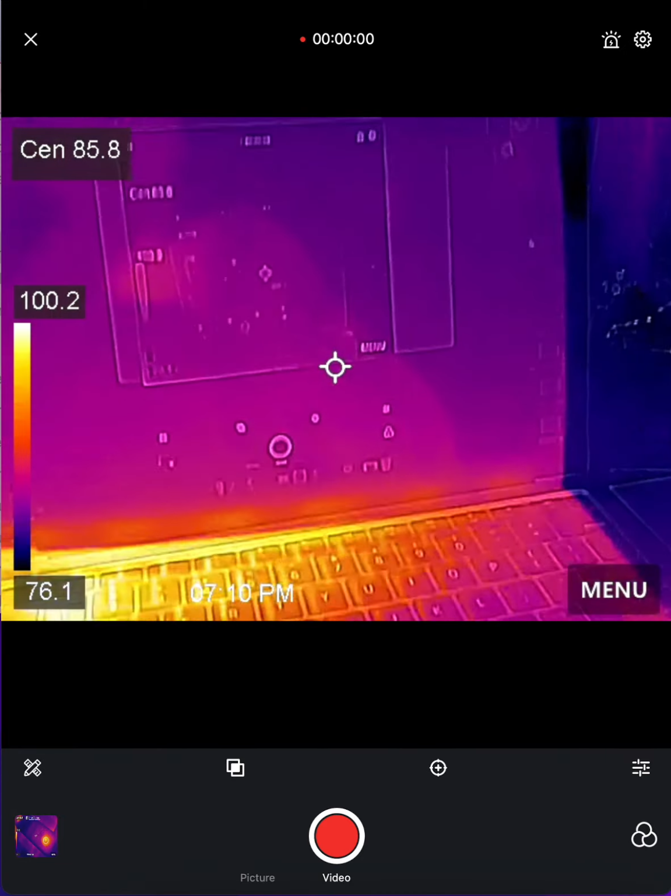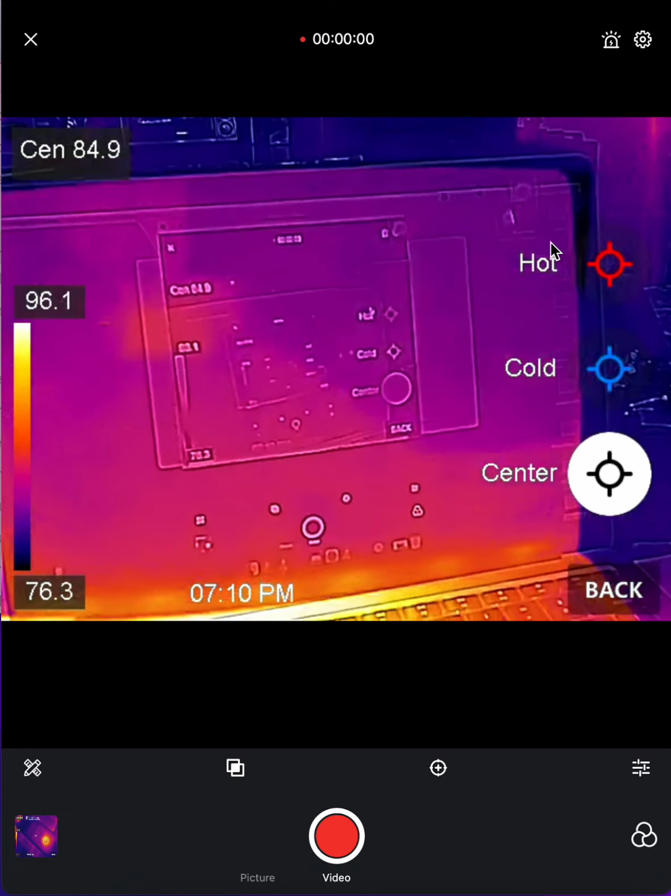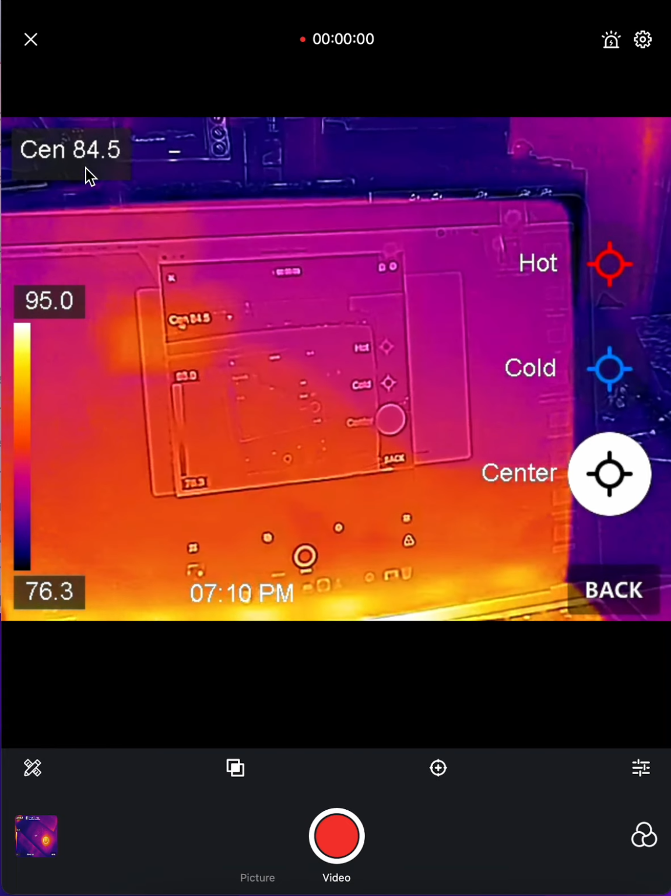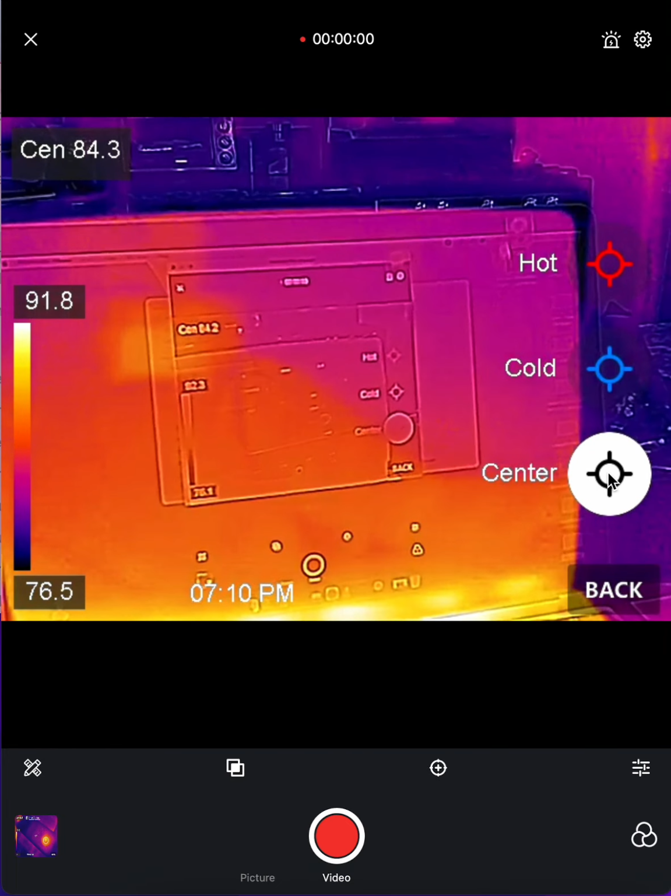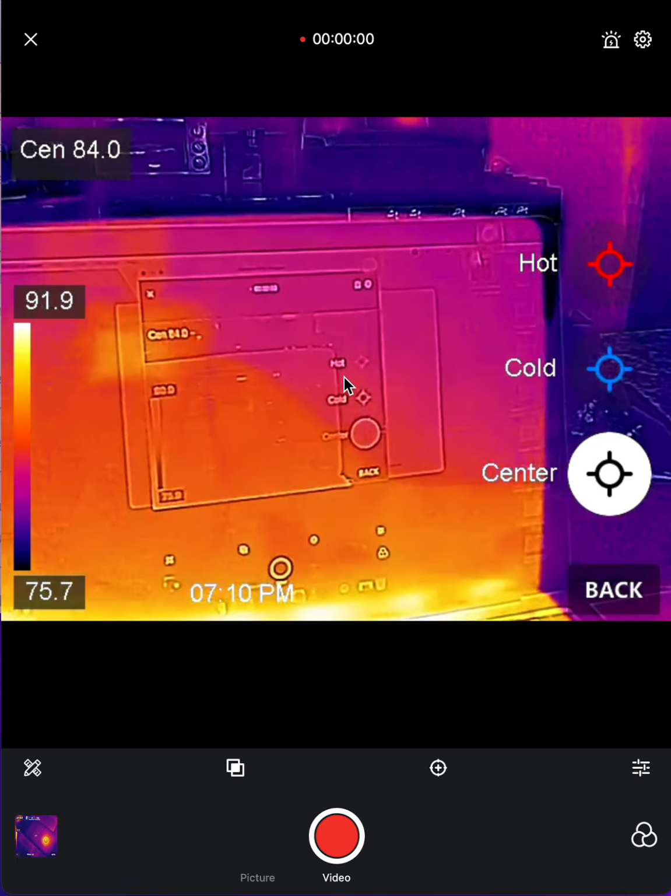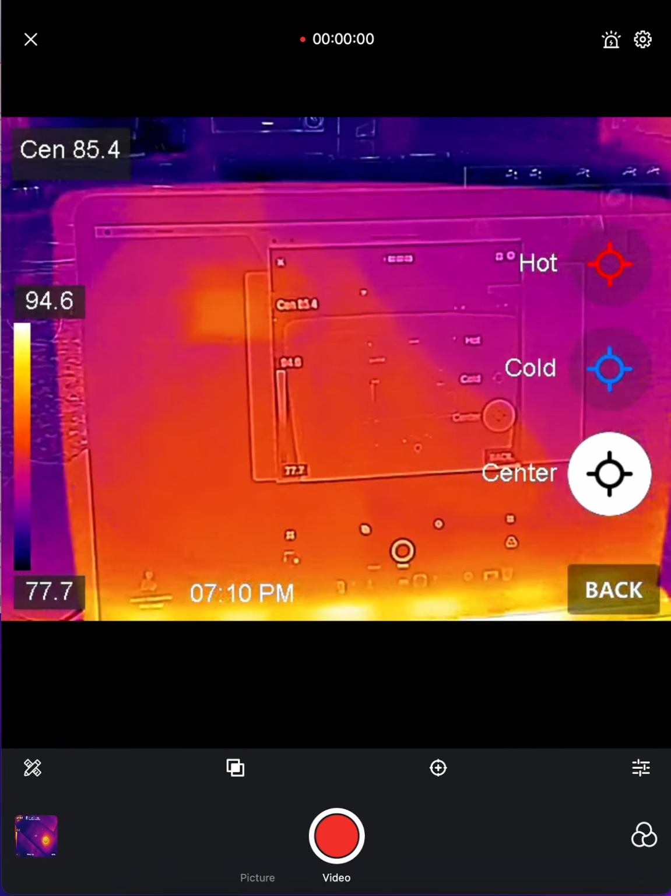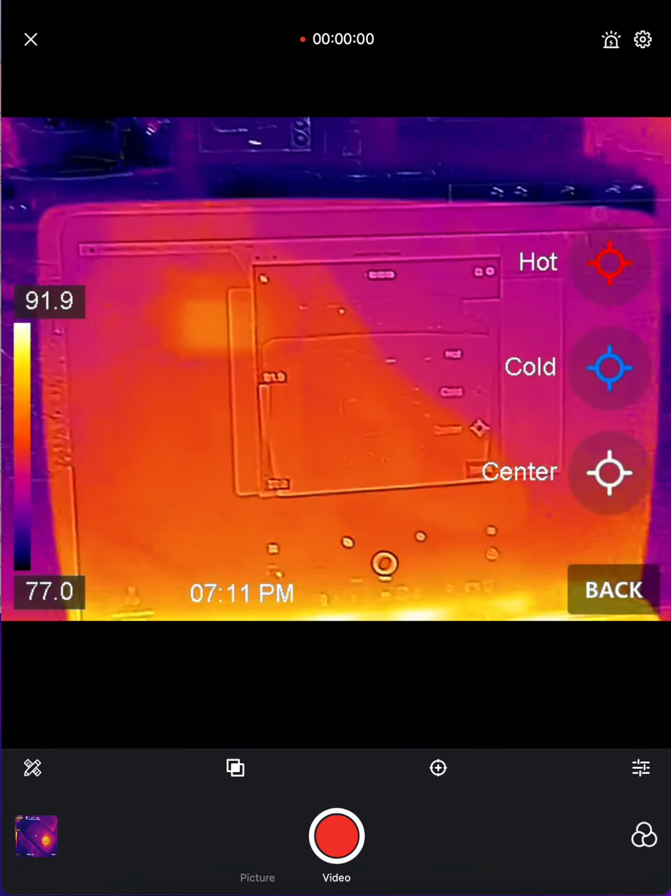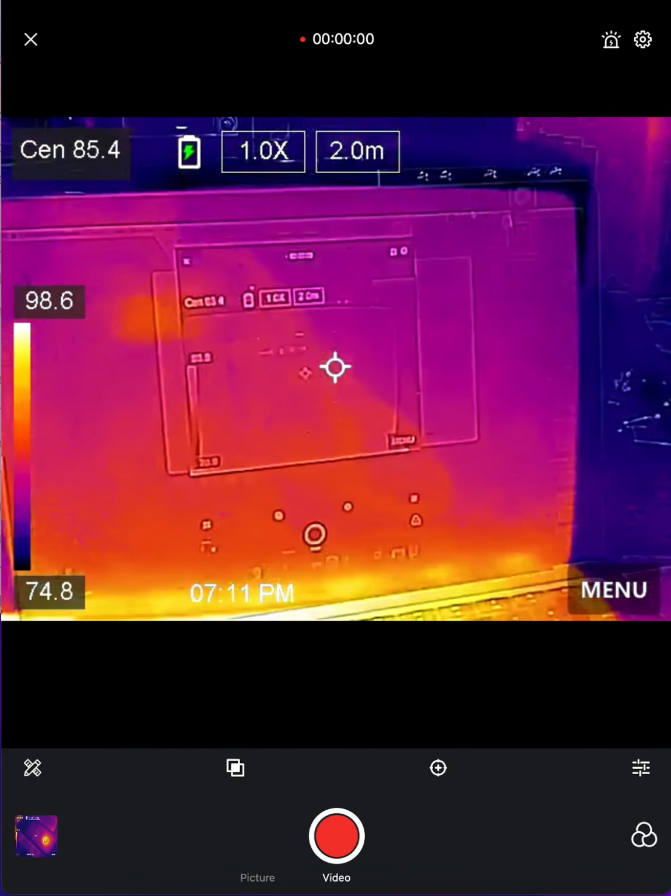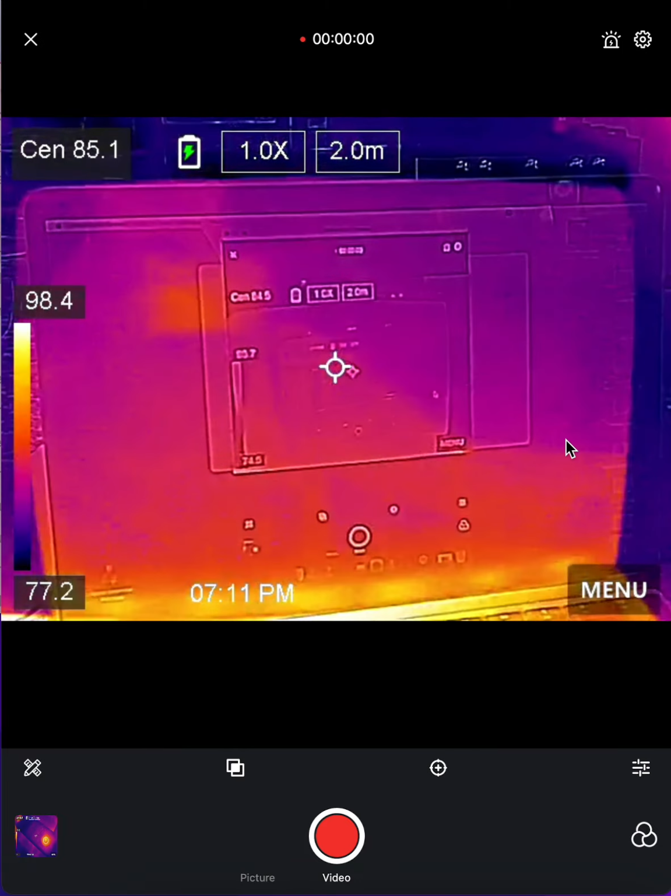So to begin, let's look at the menus. What we have here is you can choose the rule. The rule gives you what you can choose between. Over here on the left side, you can see the center. I have it on center only. If it's white, that means that's what you have chosen. I have center because I want to capture only that which is in the center of my screen. That's what the little crosshairs are showing, and that's what gives me the temperature of whatever is there.